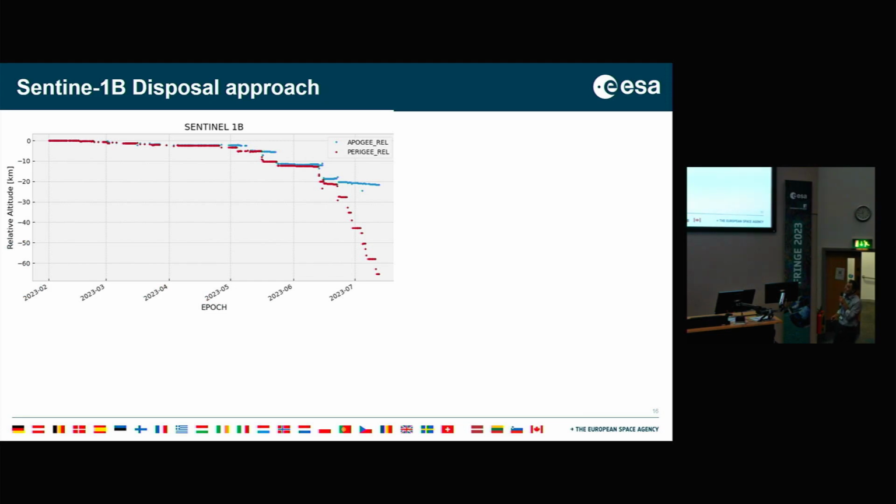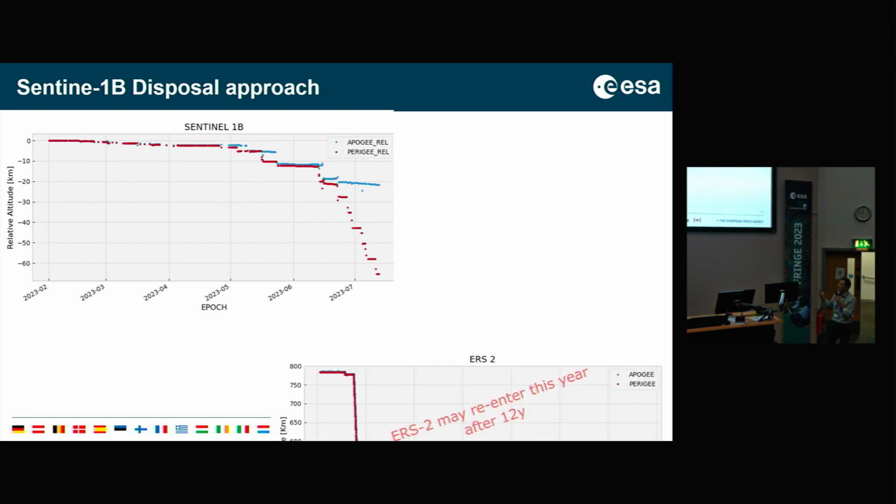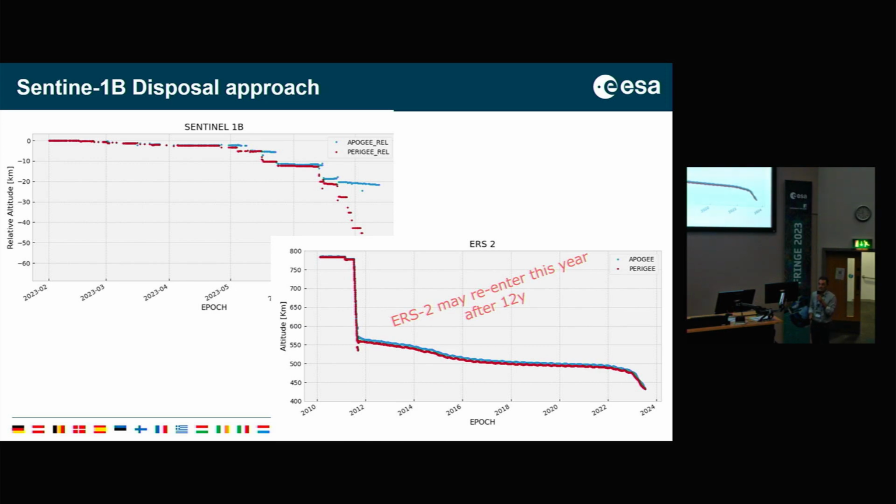So where are we? So far, so good. We are massively lowering it. During the summer break, we paused the activity a bit because of some problem with the thrusters that we are currently fixing. This will restart soon, and I think that we are looking for a full disposal towards February and March next year. Just a reminder, ERS-2 is still flying and will finally enter the atmosphere this year.